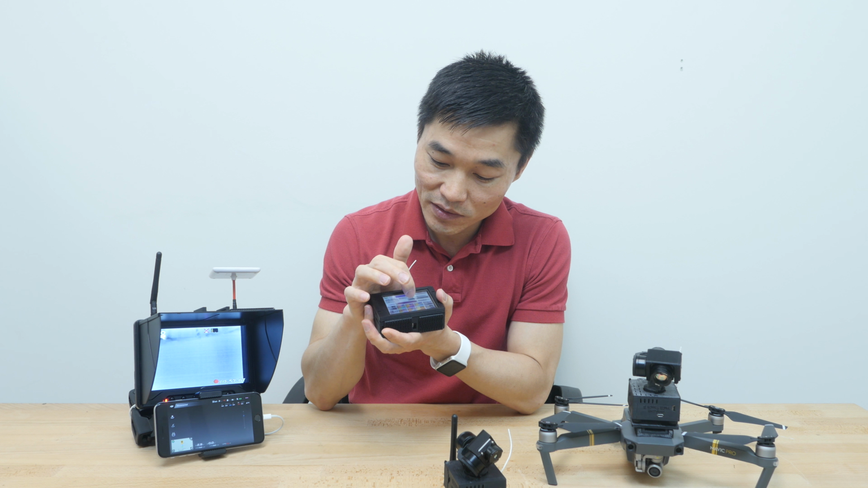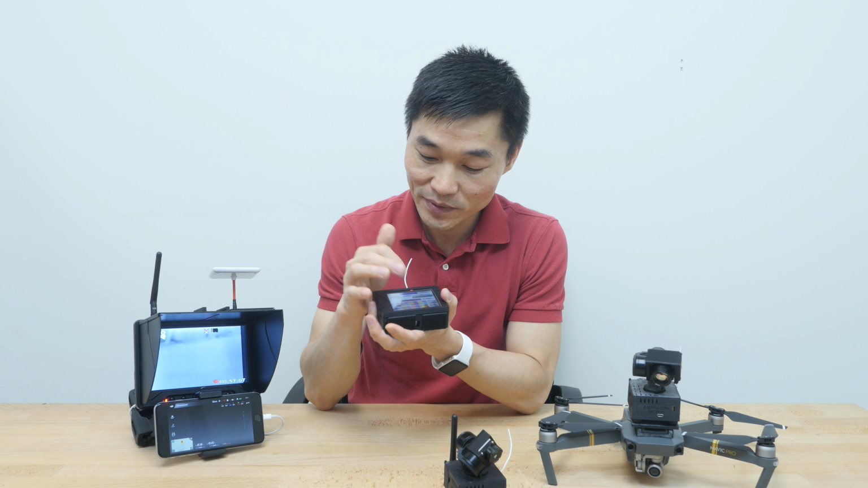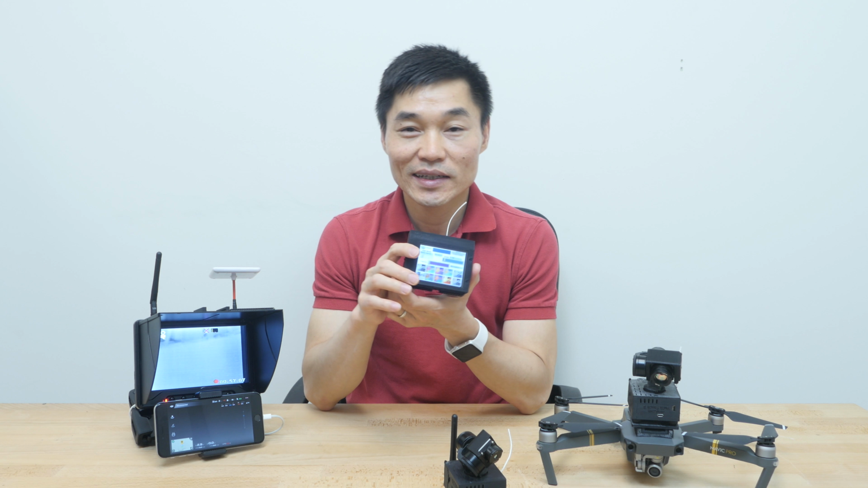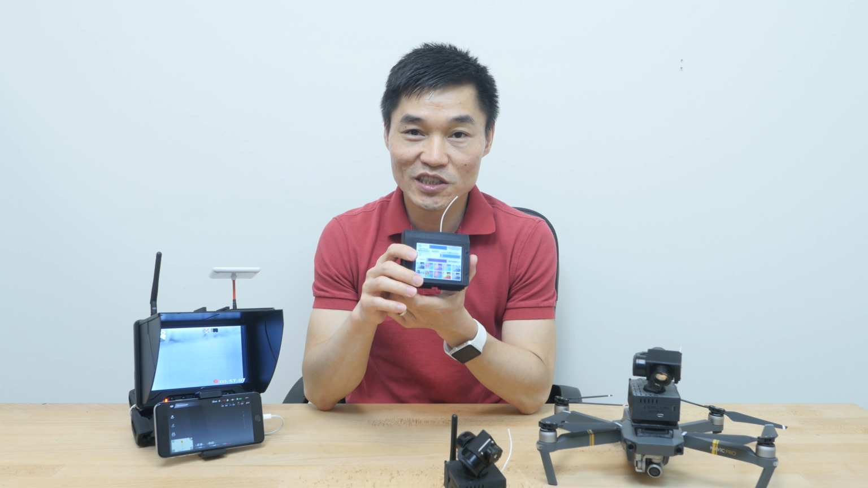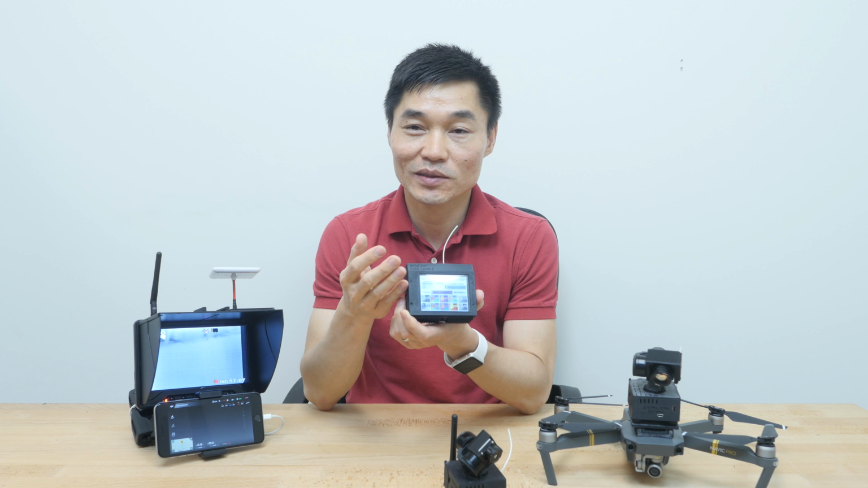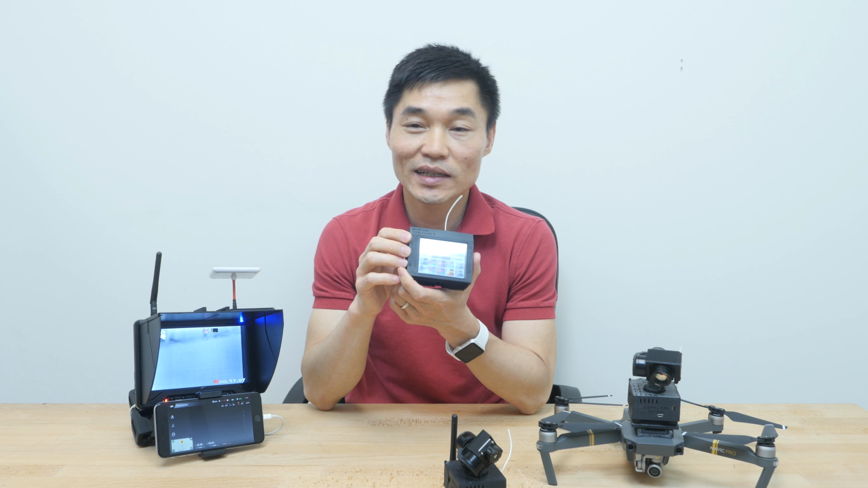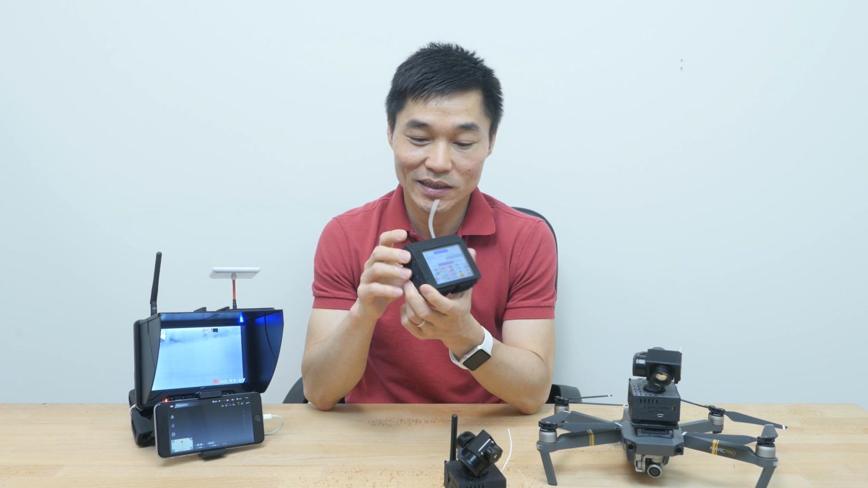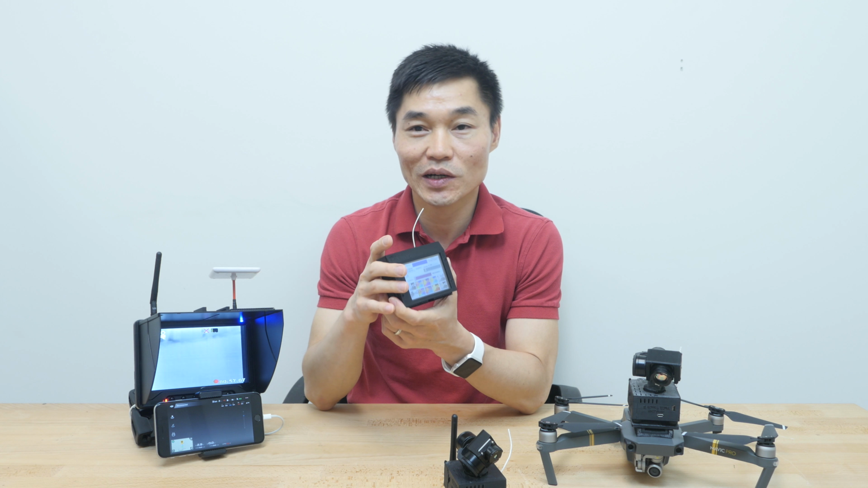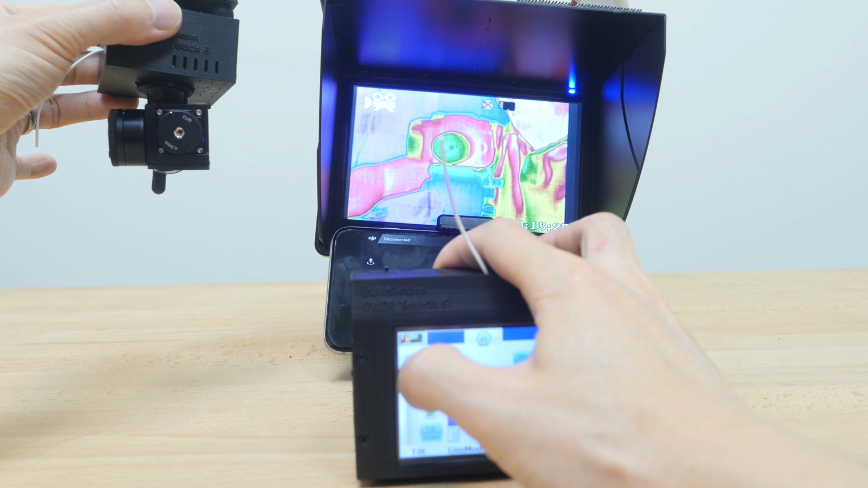Another feature is that you can do digital zoom on the FLIR Boson camera. You can also change the gain mode. For example, if you fly a search and rescue mission, you want to use the high gain mode. Or if you want to look at a factory or anything at very high temperature, then you switch to low gain mode with the wider range of temperature, or you can switch it to auto gain mode. With this controller, you can control the tilting and panning of the gimbal, of course.